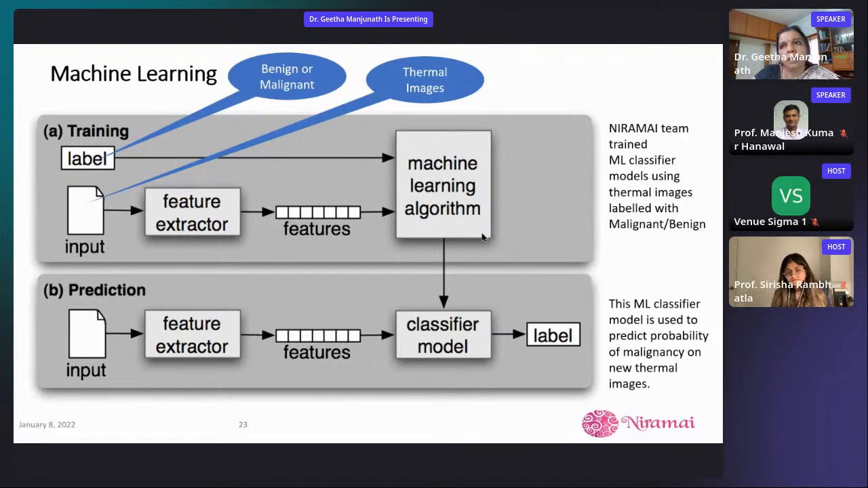But here, in the NIRAMAI Thermalytics case, we were in a completely different place, because there's nobody who was confidently able to look at a thermal image and say there is cancer or not. There's only one thermographer, who was still not using just thermal imaging to say whether there is cancer or not, because it's very hard to do with visual analysis. So what we did, as I almost alluded to before, was to use a completely off-channel biopsy result as the class label for this.